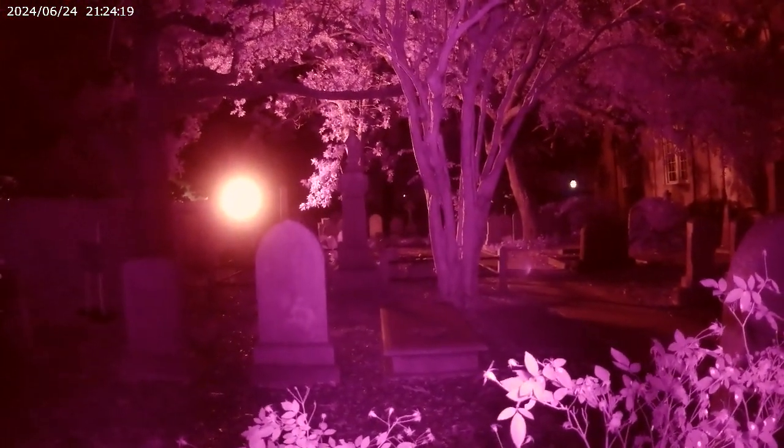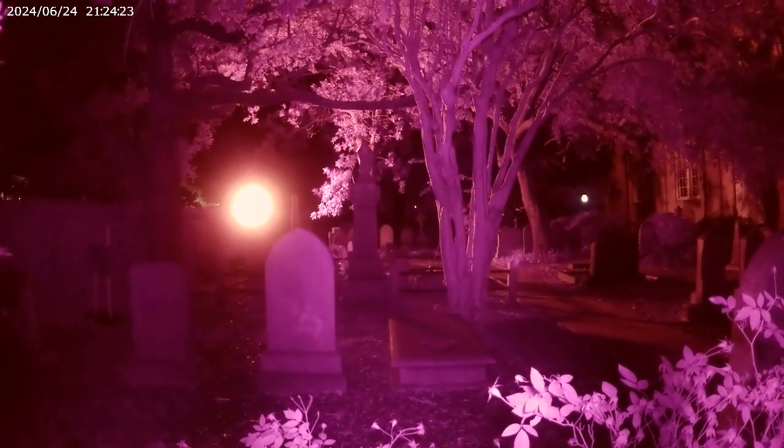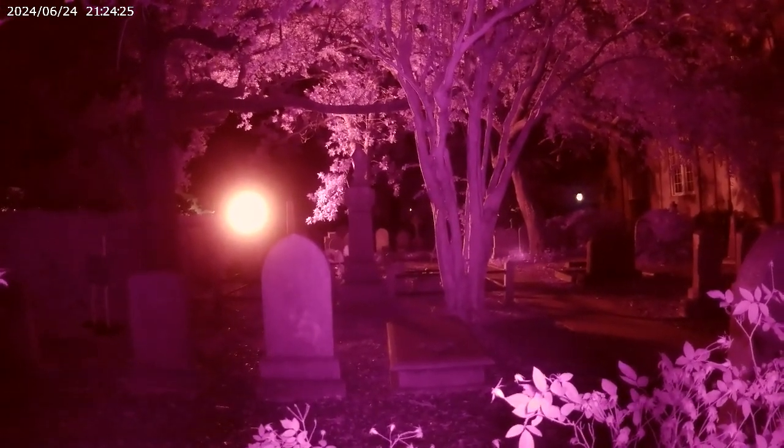Yeah, we'll give the cameras one more minute because Mel's going to have a job with me later for being the most steady cameraman ever. So we're going to get some great footage out of this. And the wind is a good factor because I don't think we've had a windy night like this, so I can see what the temperature differences are in there.